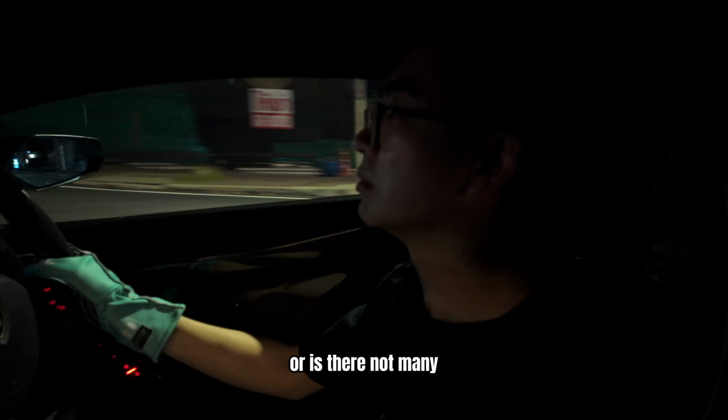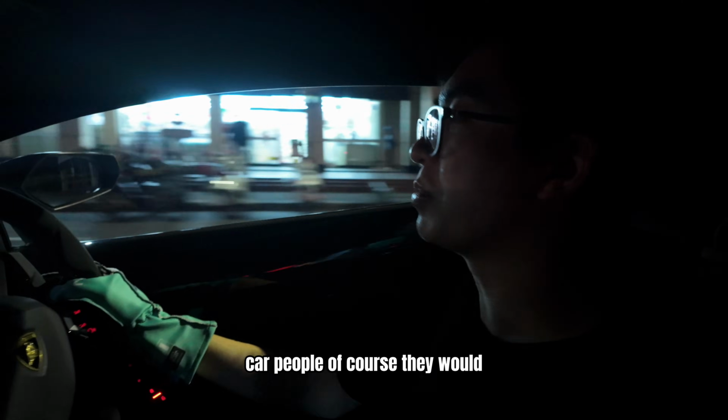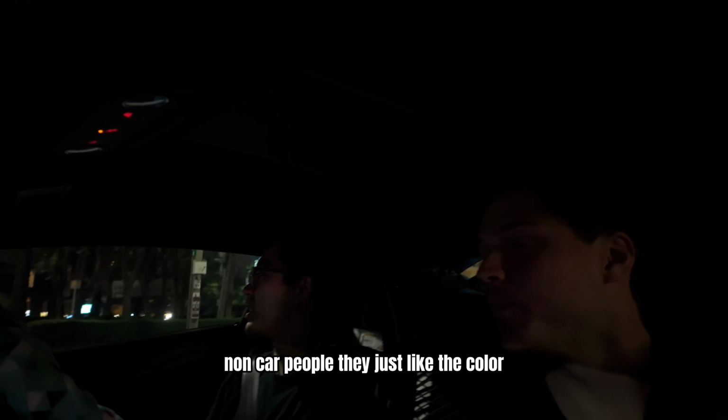Is there a lot of Thai car people here, or not many? People see this car, are they impressed? I don't know. Car people, of course, they would like it because it's a special Aventador. But most of the people probably don't know that it's a special one. Car people would know. Non-car people, they just like the color.